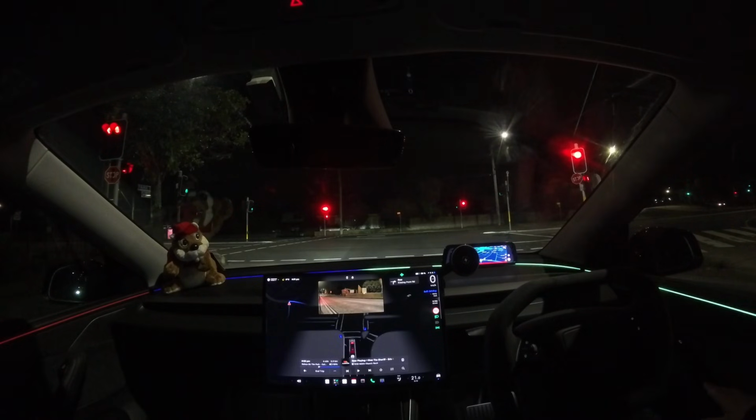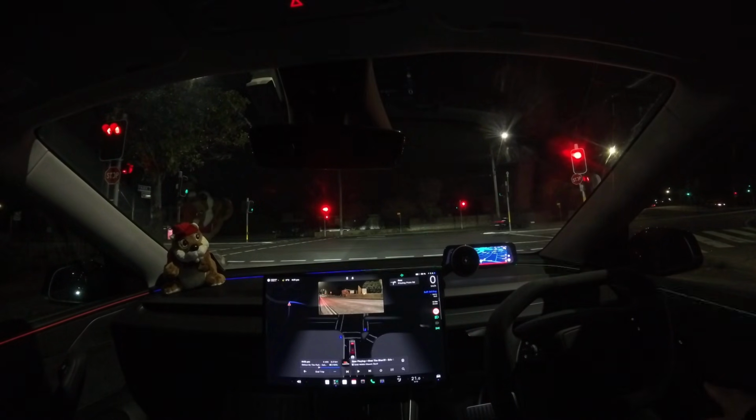Few more stoplights. I'm actually really impressed on how it's taking the corners and everything. I am really looking forward to taking this to work tomorrow, just to see how it reacts, especially in traffic and everything like that.